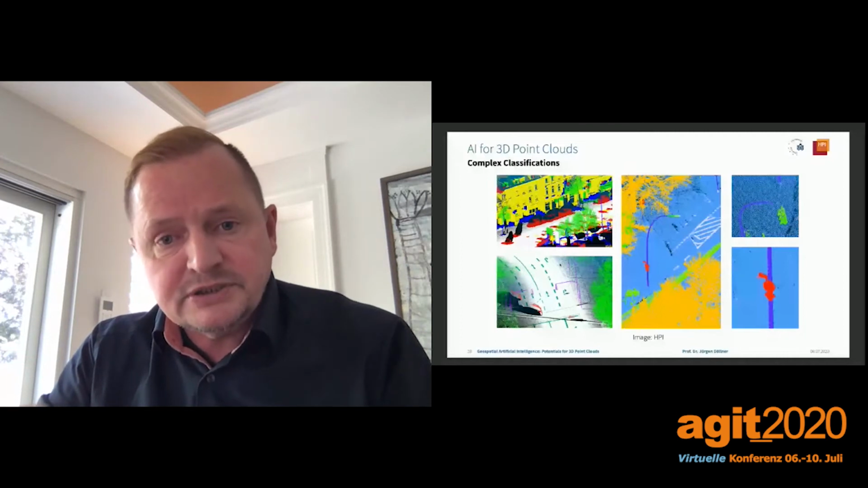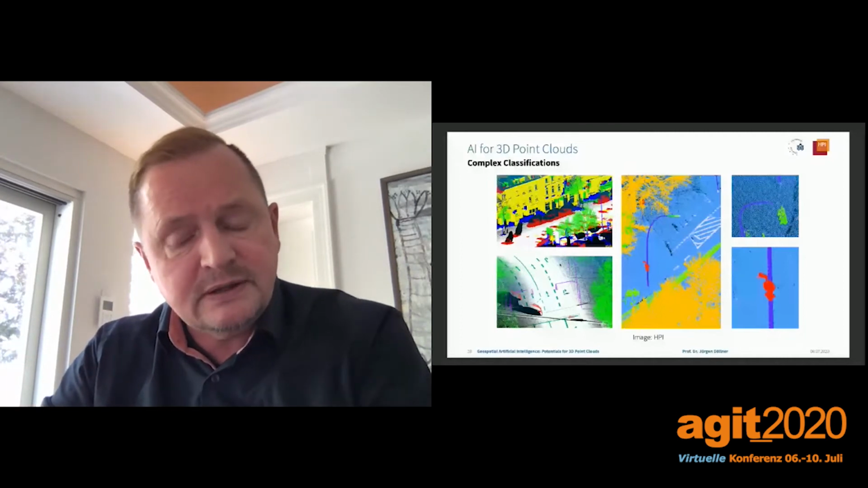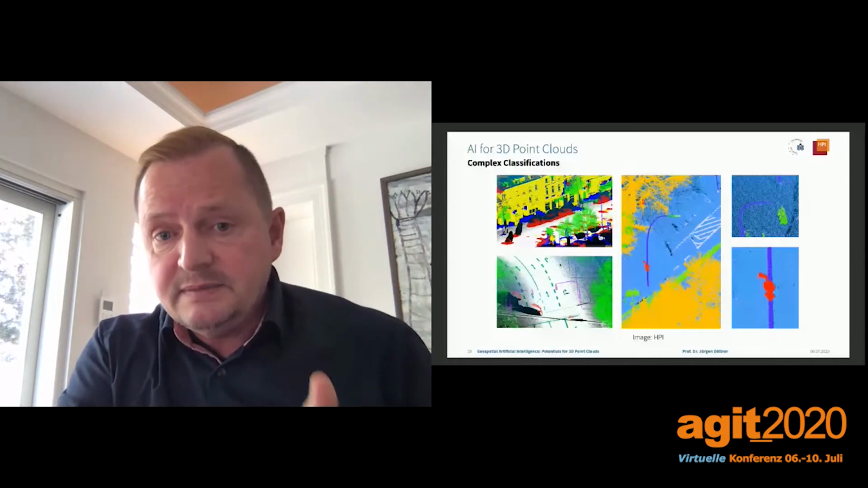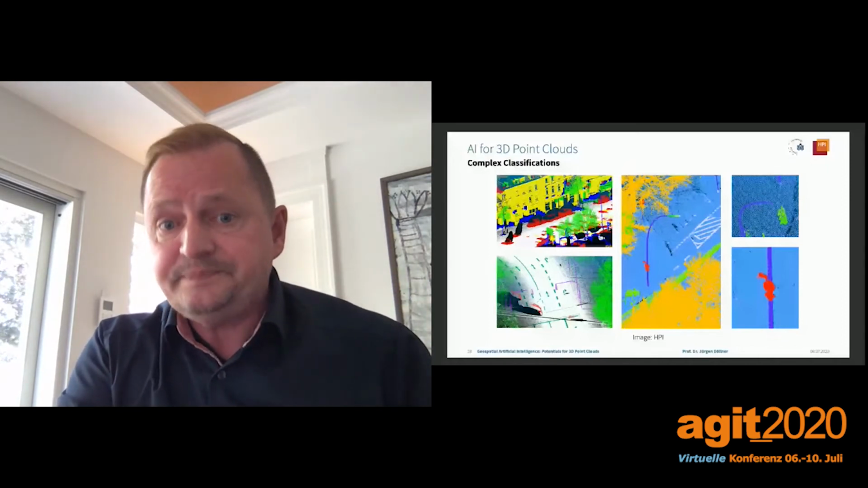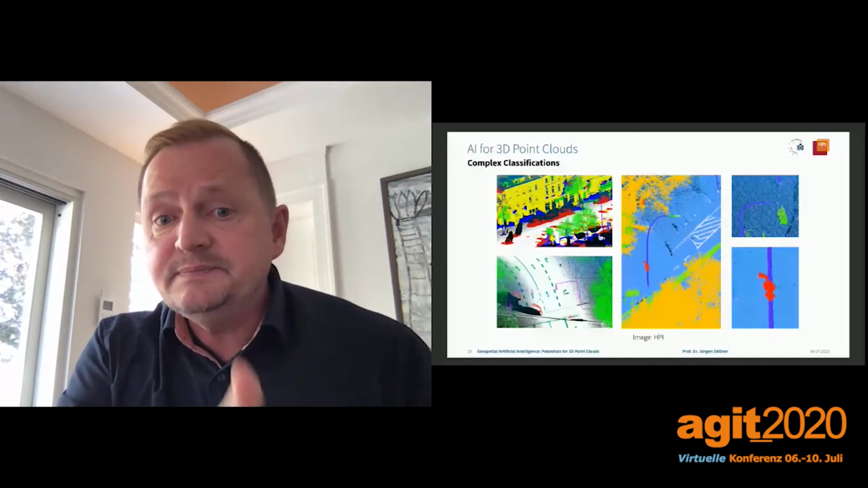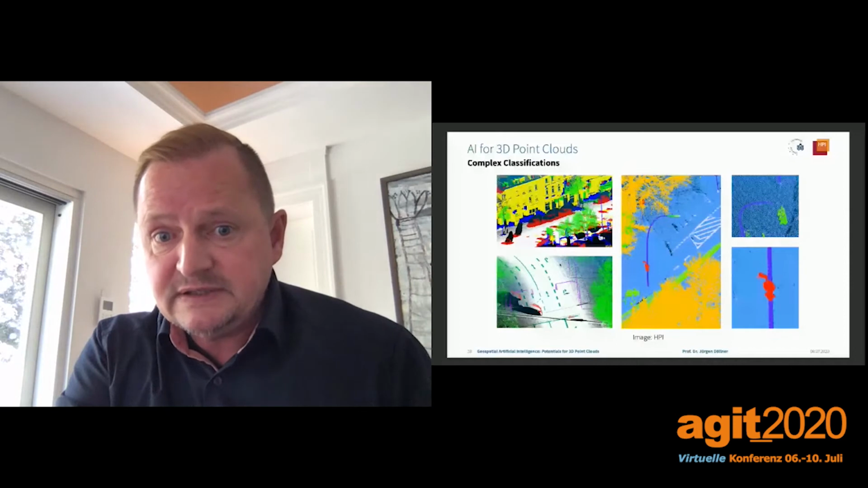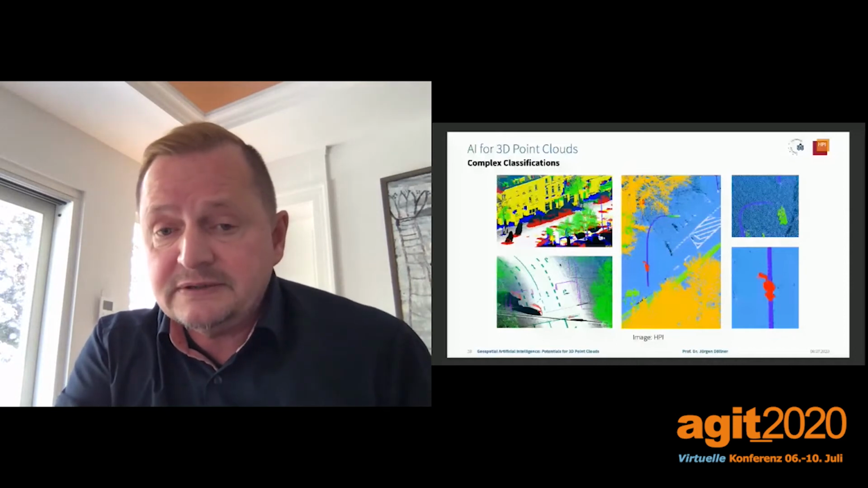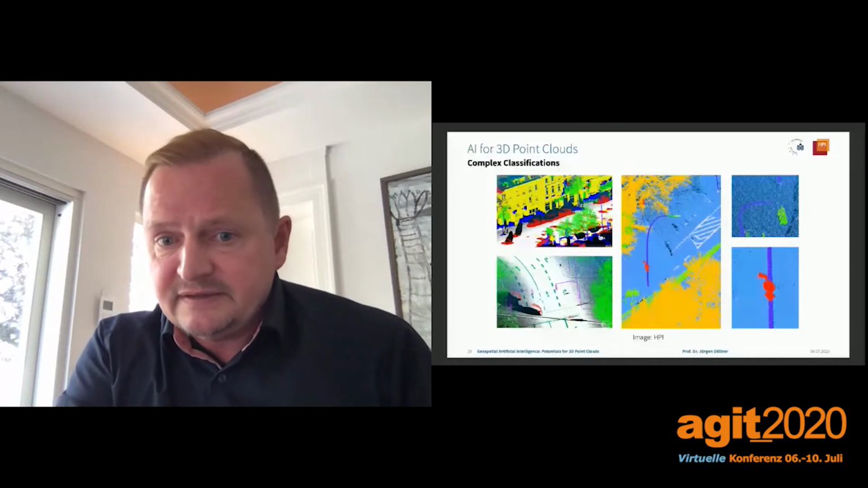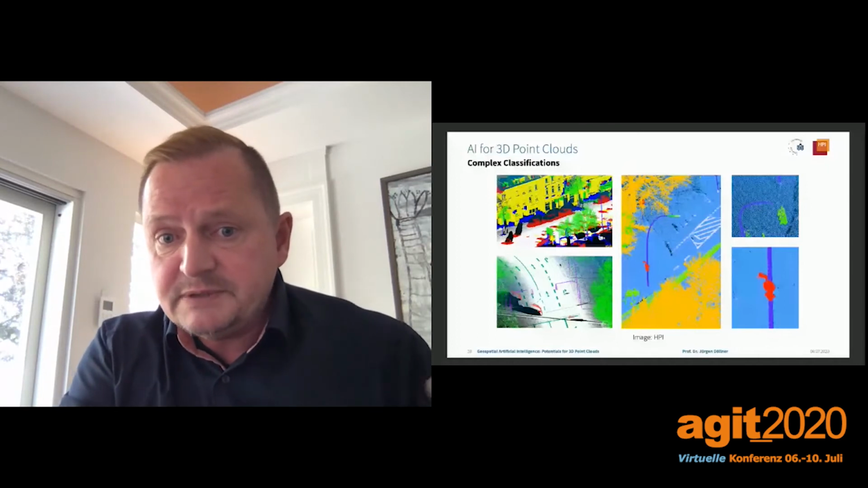How can machine learning be applied on point clouds? On the one hand, based on image vision approaches, whereby the images are synthetically produced from point clouds. Of course, if you have one point cloud, you can generate within 1 second several thousands of images.